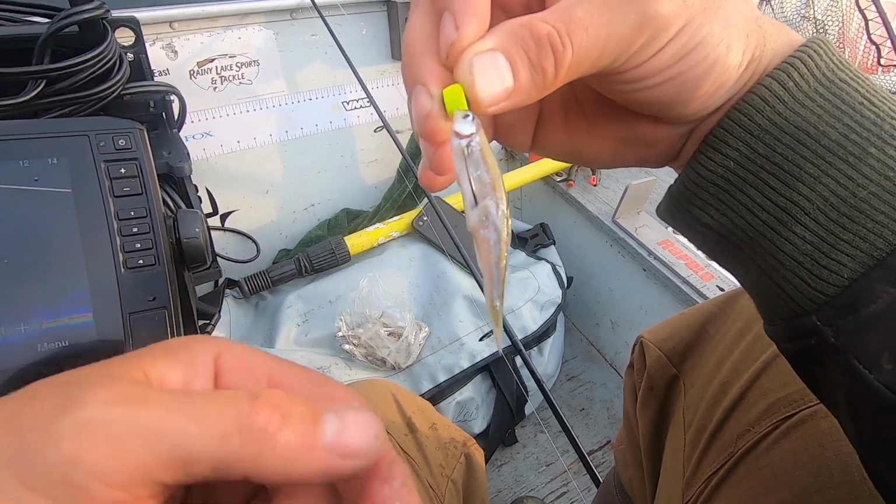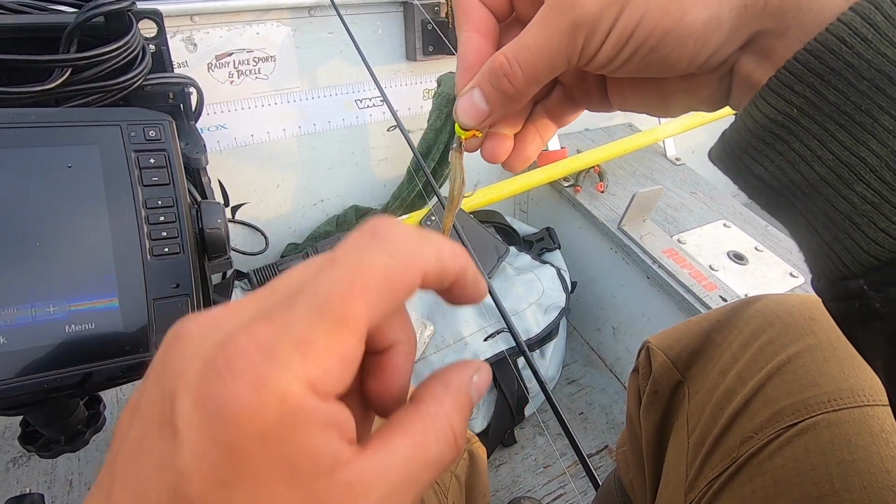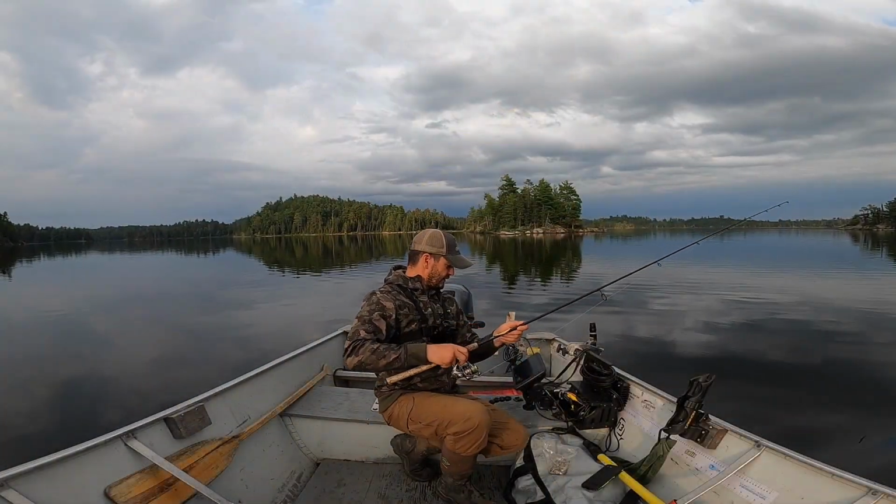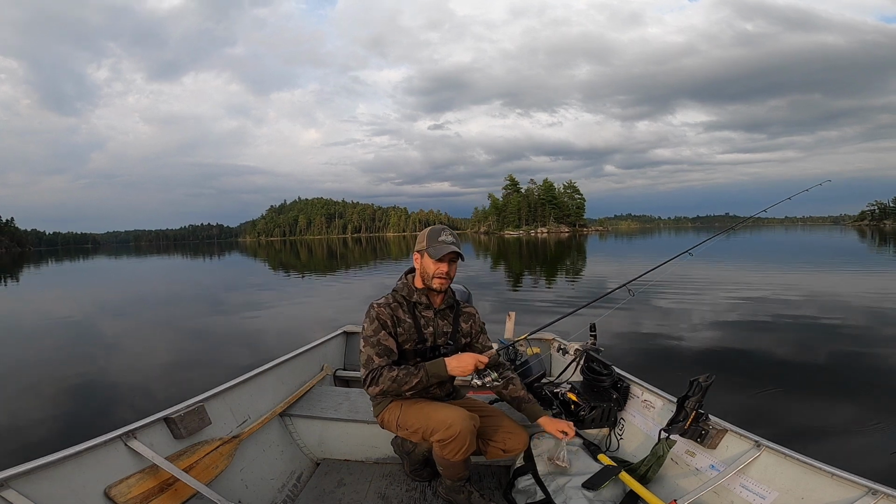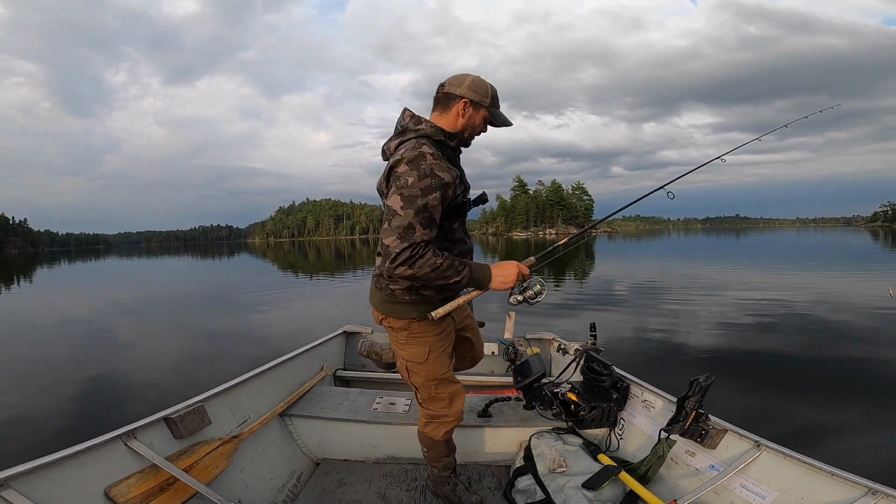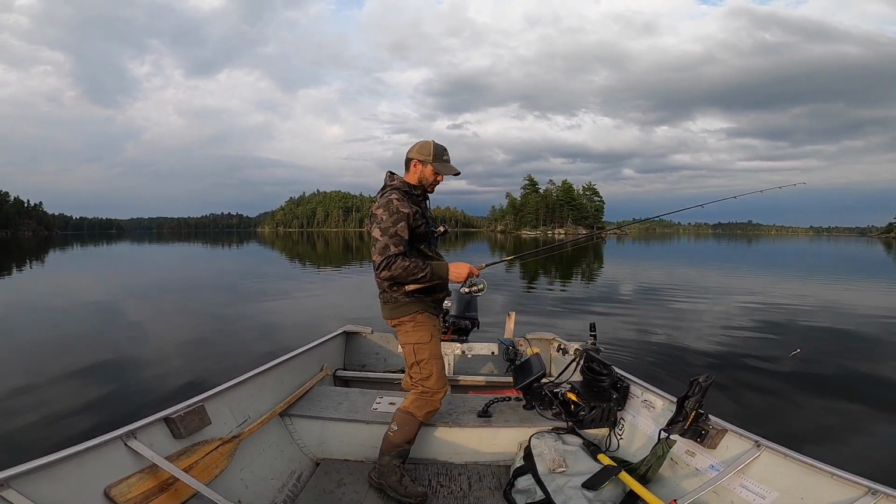If you're using frozen bait, you get more short striking fish that way, because it sits halfway down the minnow instead of right at the top of the head. So that's one little trick I like to do when I'm using any sort of minnows as bait. It just works really, really well, especially for walleye. They can be finicky biters, and hooking them that way just seems to catch you more fish.